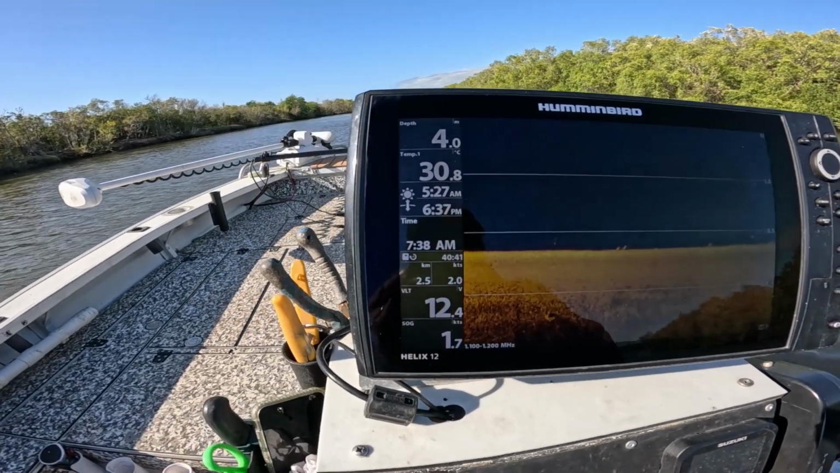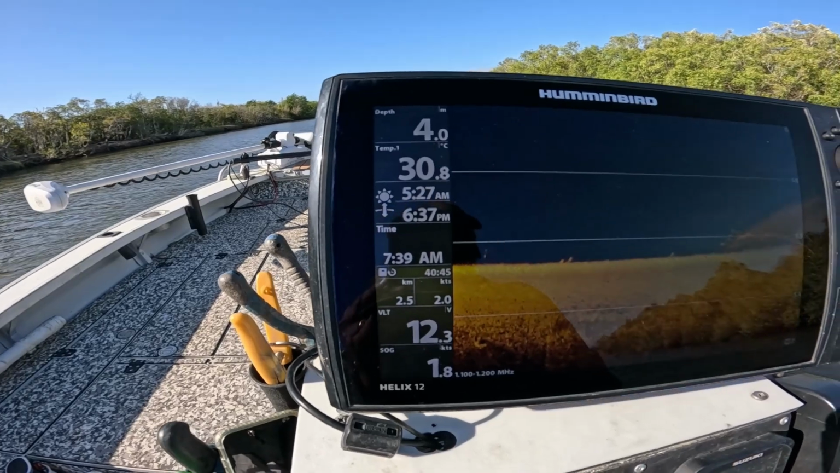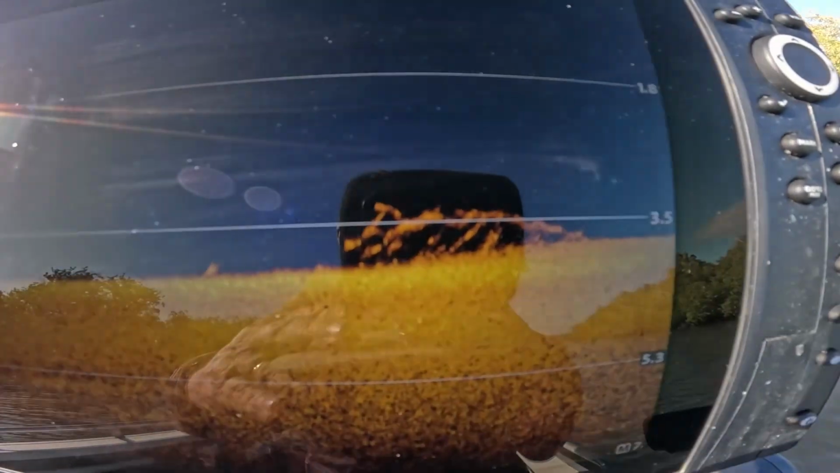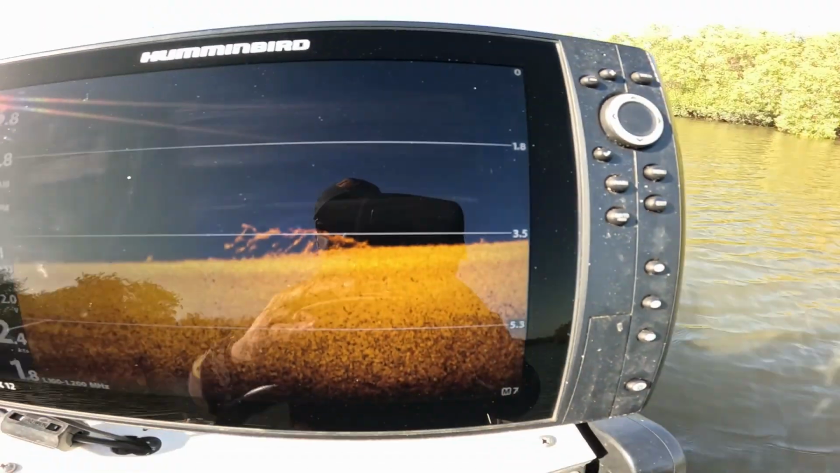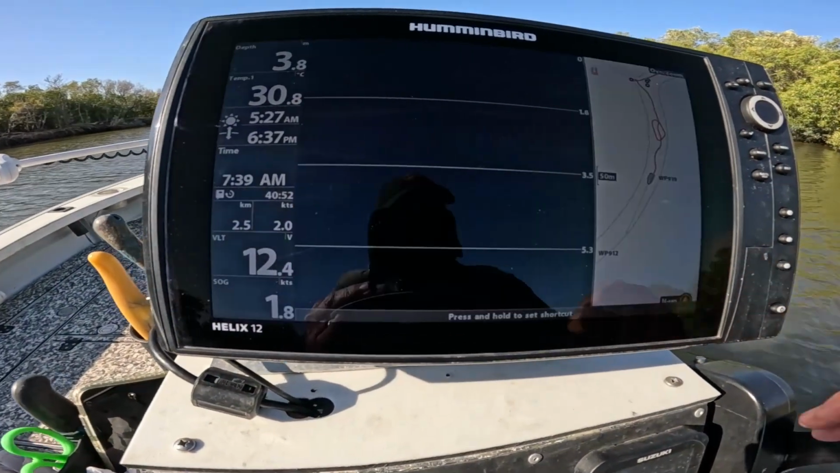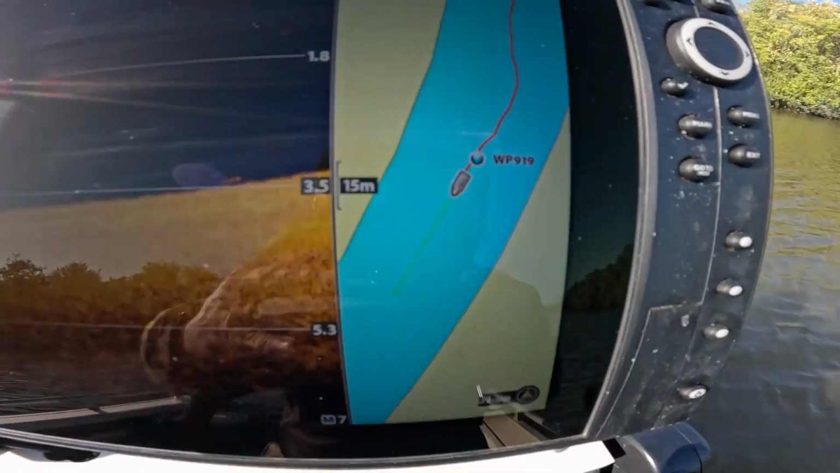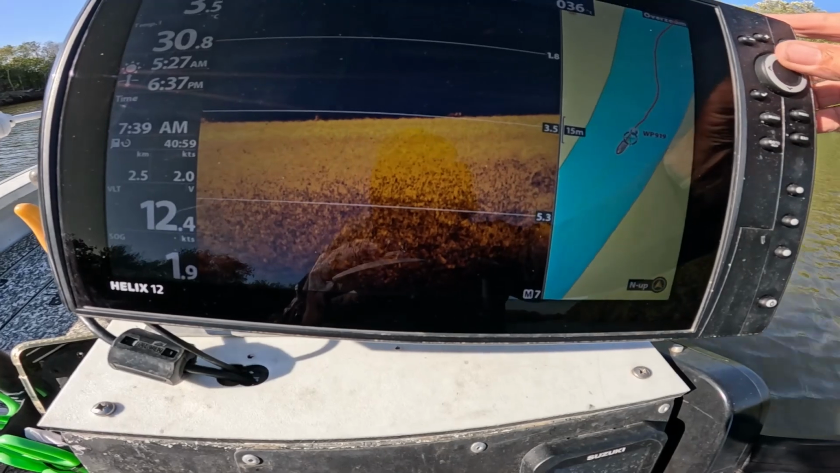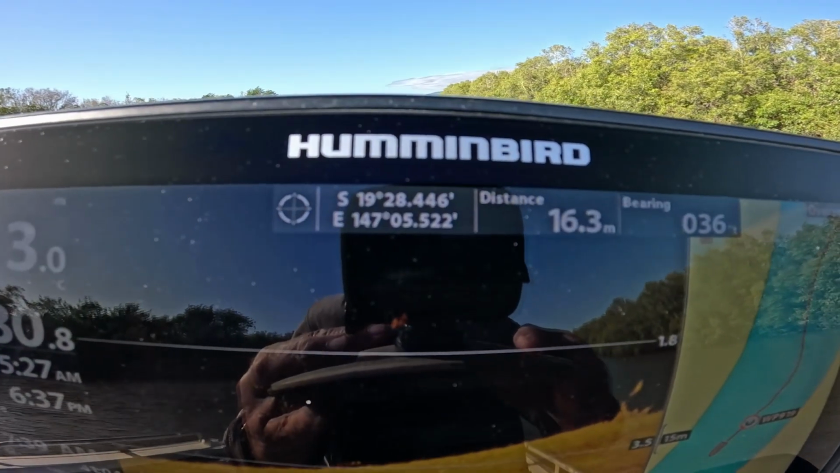Right. I do like to know what the water temperature is. Well, there's a nice tree right there. Look at that. Very nice. I think I've got that actually. Yep, I do. Look at that. There you go. Something to share. That is a good tree too.